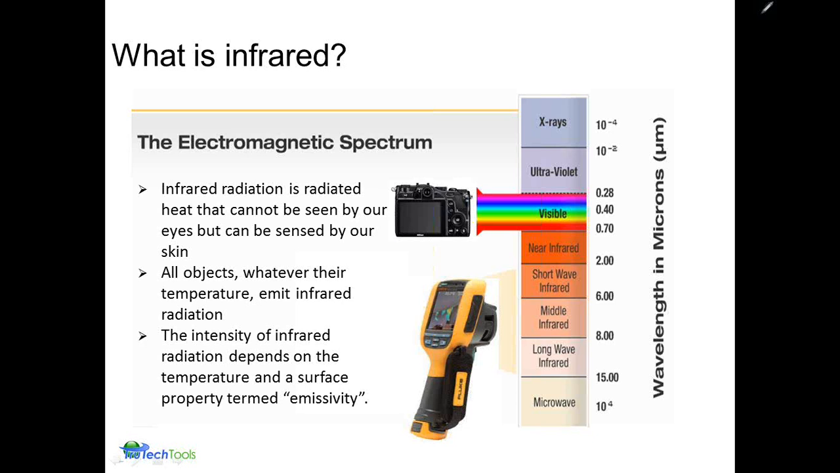Every object around us above absolute zero emits infrared radiation. The intensity of that is dependent on how warm something is, how hot it is, and other anomalies about the properties of the material itself.